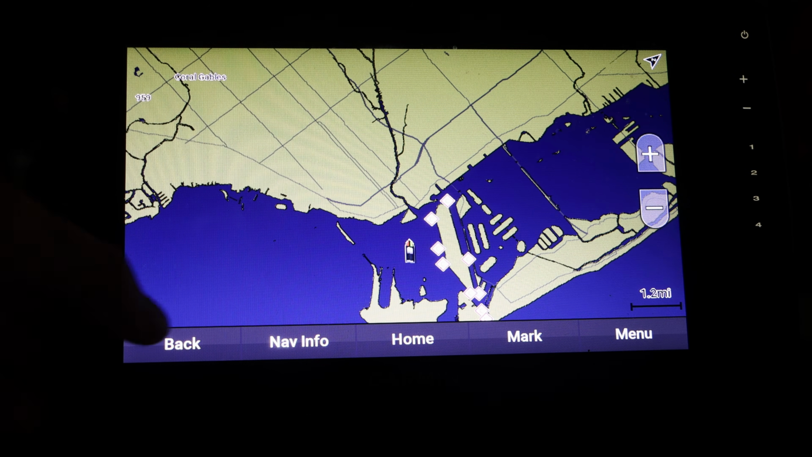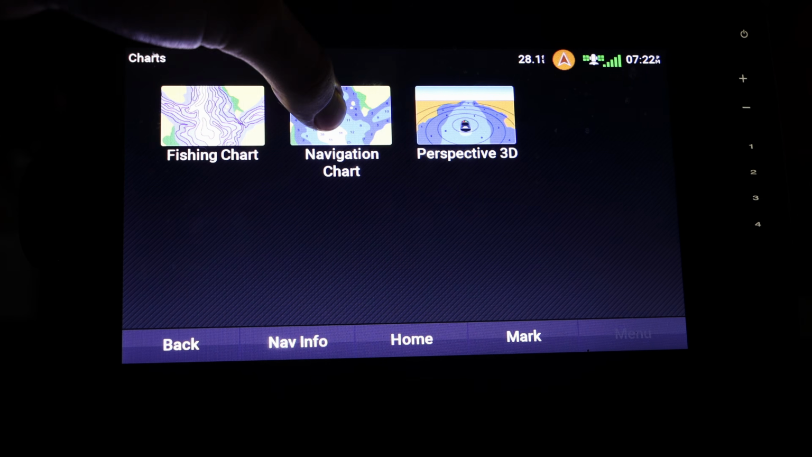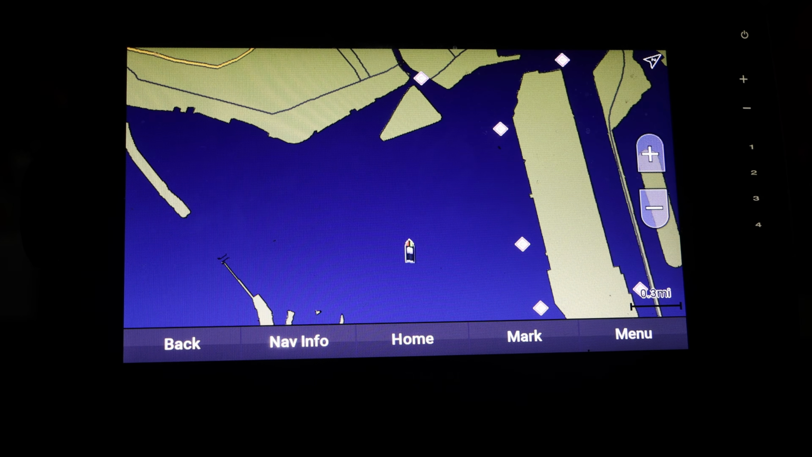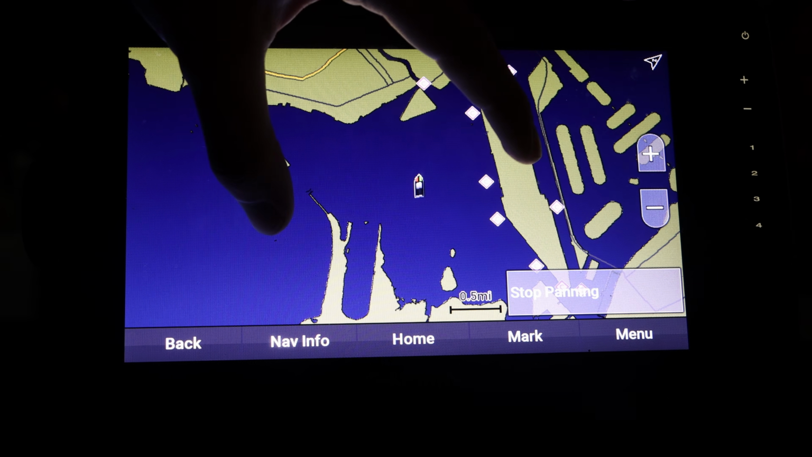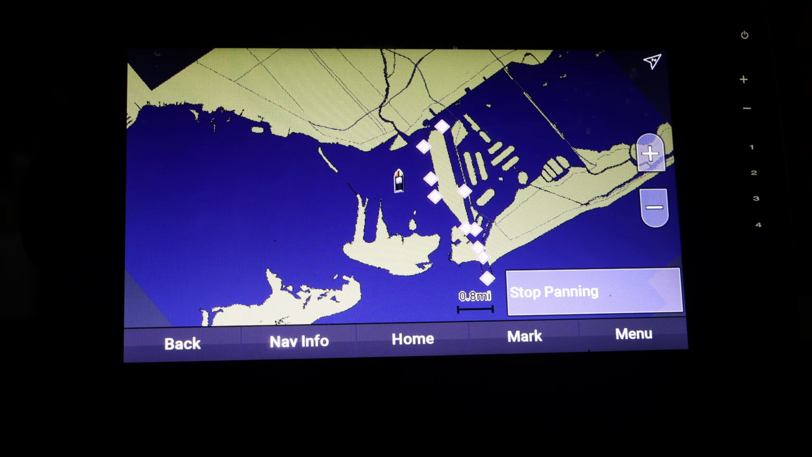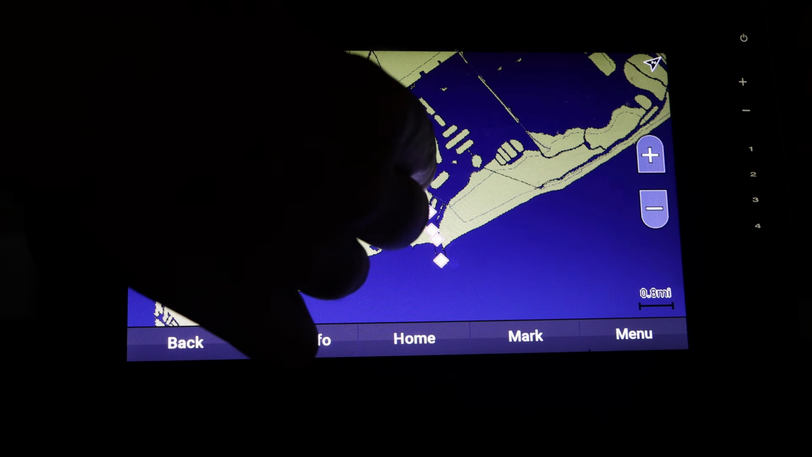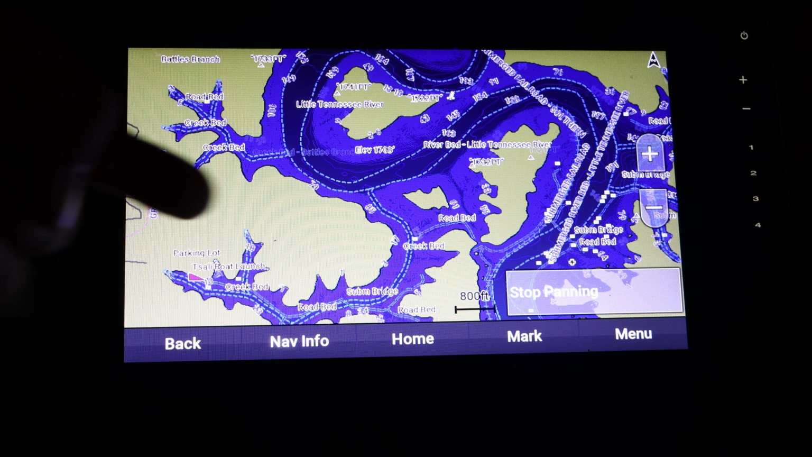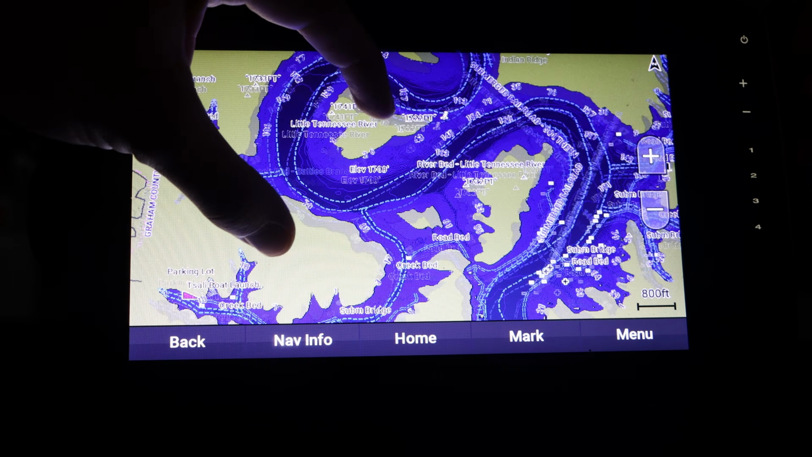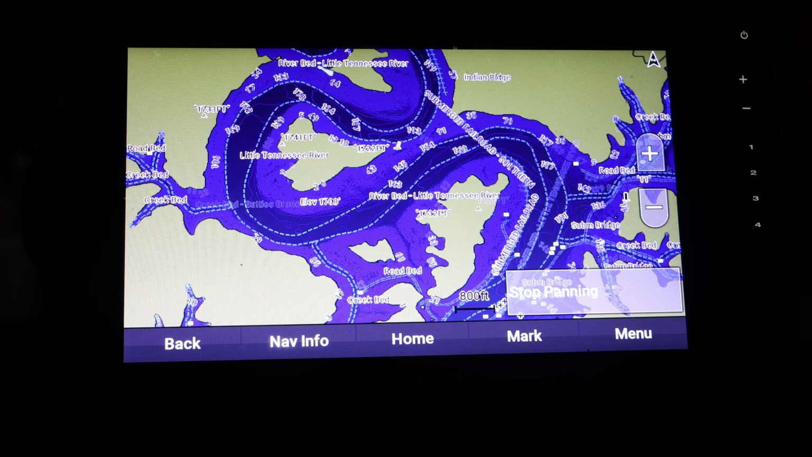The next feature we are going to look at is the navigation chart. And this navigation chart looks pretty similar to right here, and it's because not all of it has loaded. But you can see the different types of depths on lakes and your bodies of water. Let me just move to somewhere around here. So this is a local lake around here in Western North Carolina, and as you can see, there is many different shaded areas, and you can use different filters if you want for certain areas.